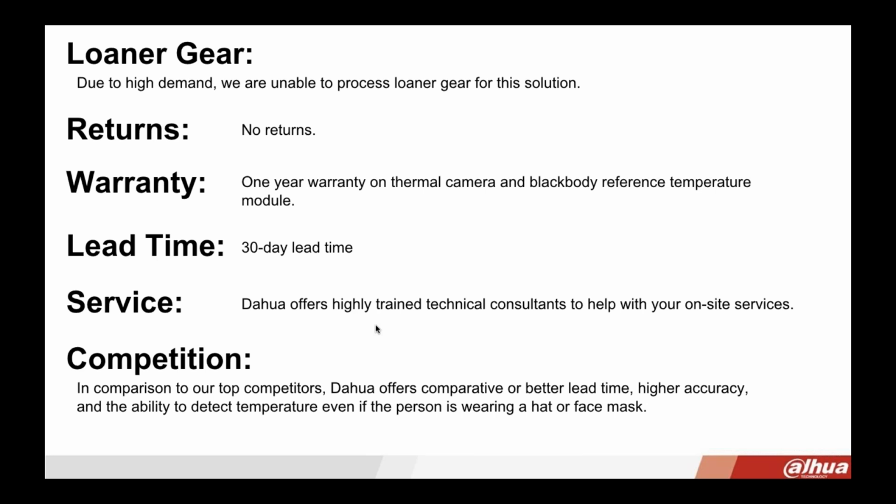Be careful of that black body because that's what's really going to provide the high accuracy temperature reading. There are other black bodies out there, but ours is very, very highly accurate. And the ability to detect temperature, even if the person's wearing a hat or a mask. Some of the other devices that I've seen in the market are not able to detect the temperature if the person's wearing a hat or a mask. Ours does do that. So that's just another layer that you need to consider.